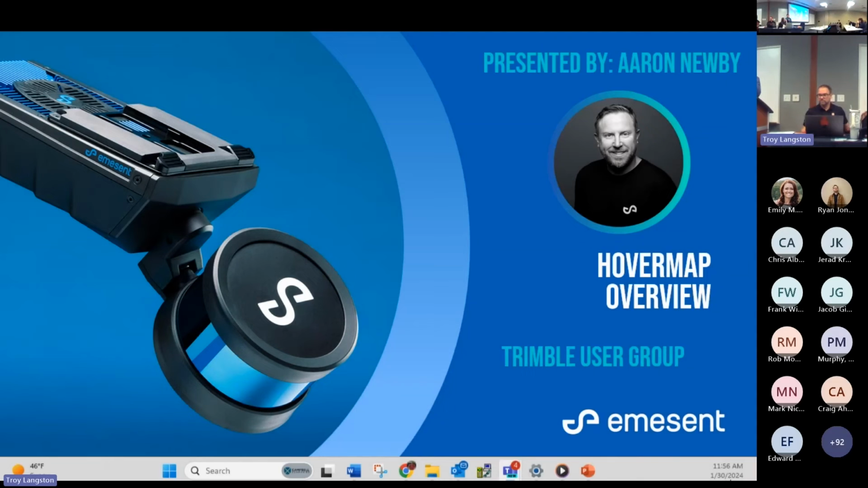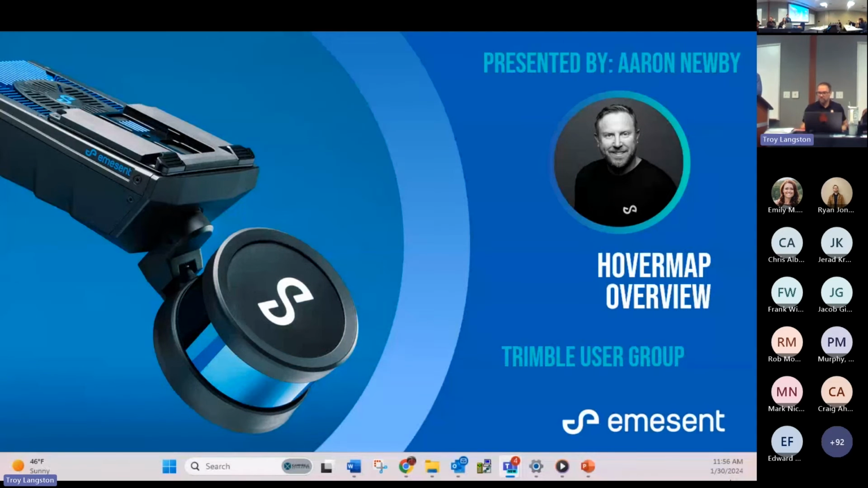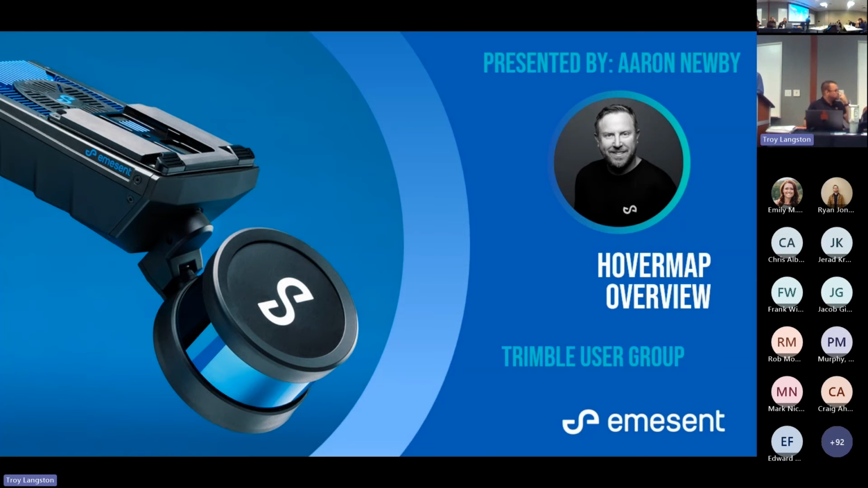Hi, everybody. I'm here in Newby with Emesent. Not sure if you're familiar with us or not, but we are a SLAM-based LiDAR manufacturer based out of Brisbane, Australia. We've been in business for about 5 years now.